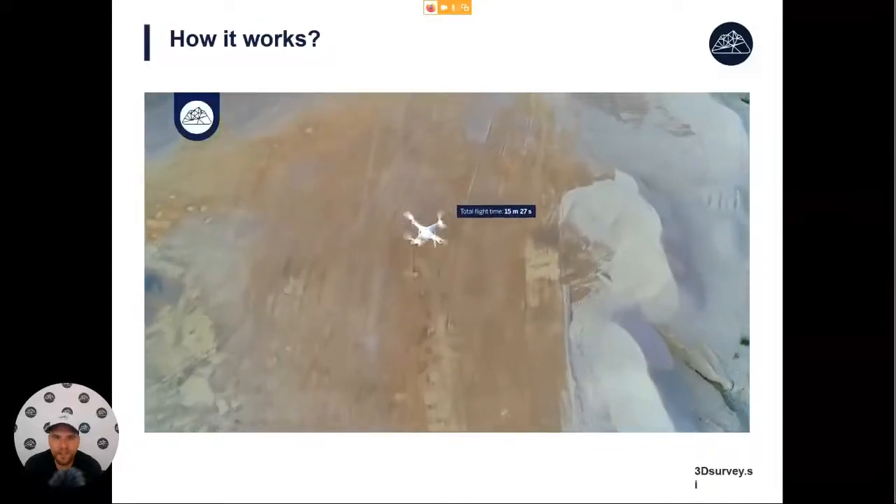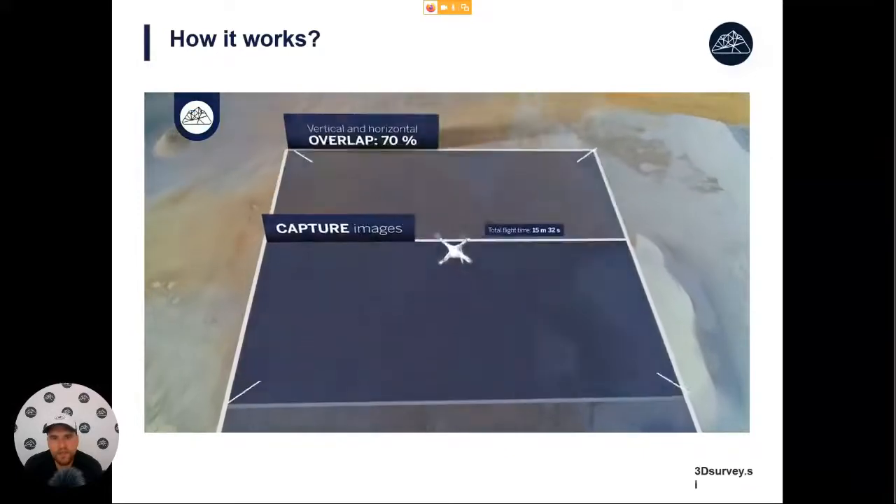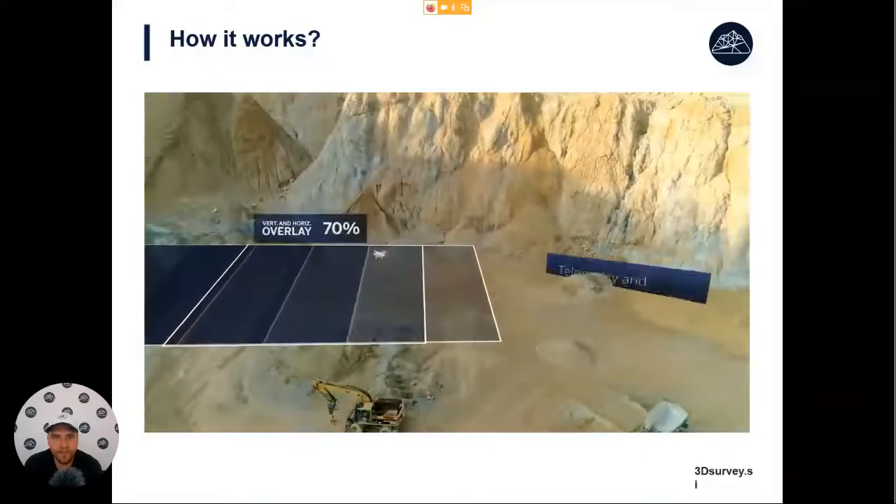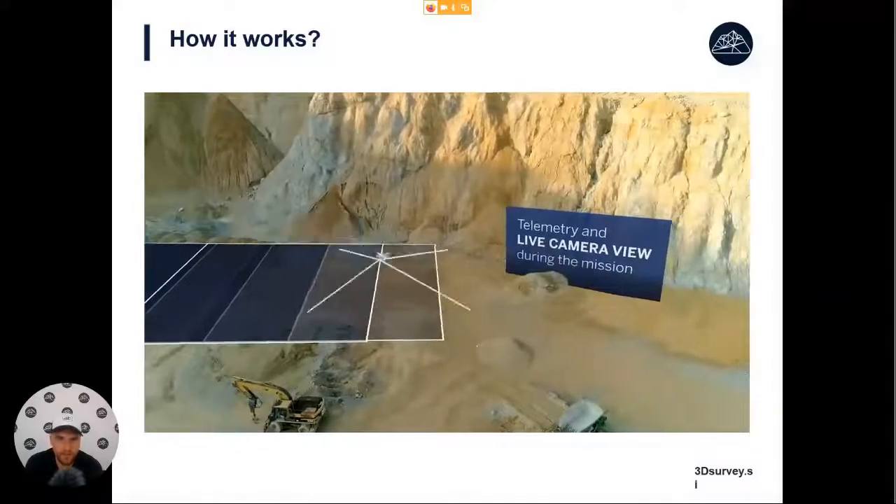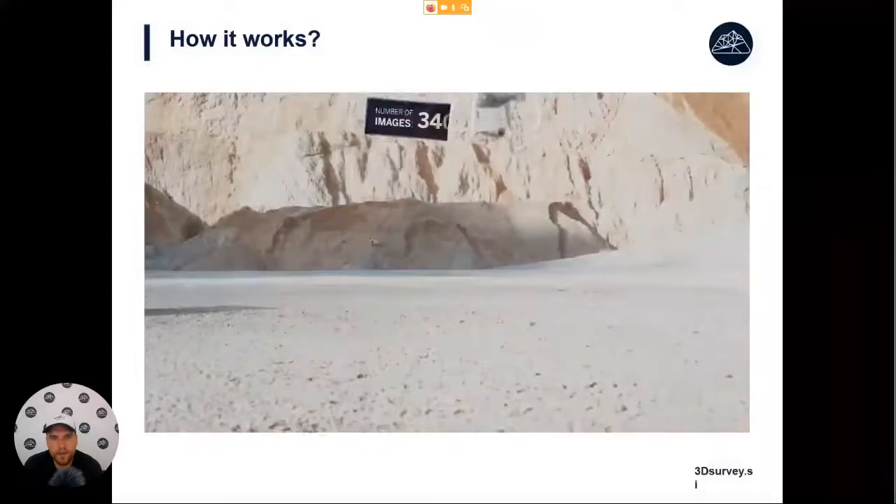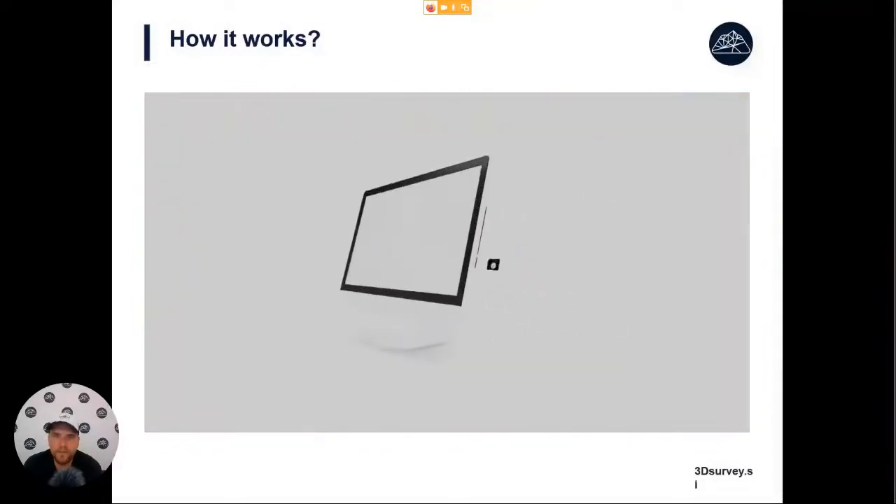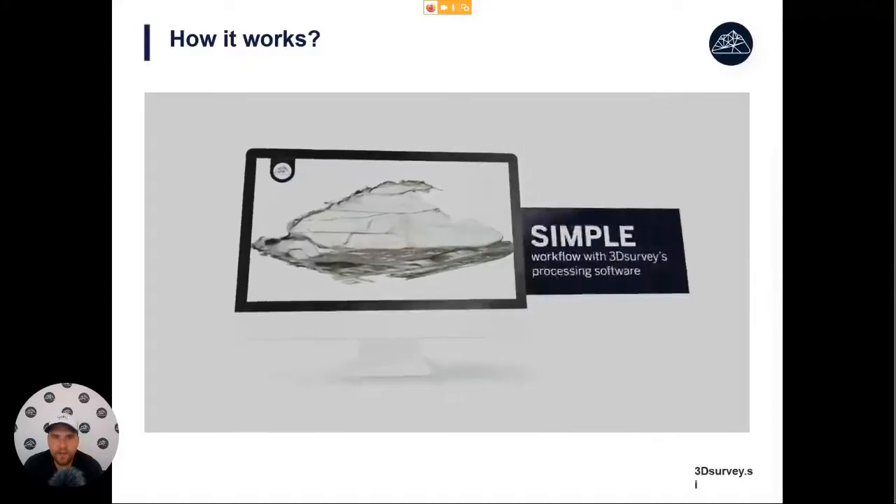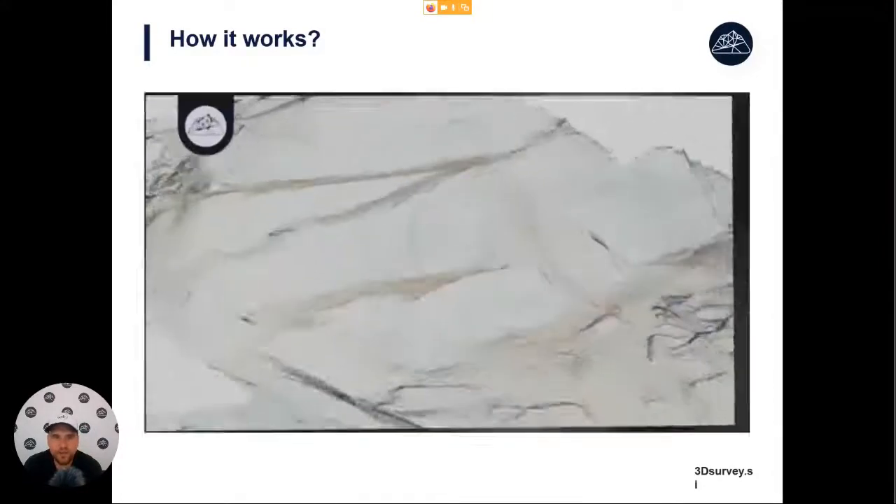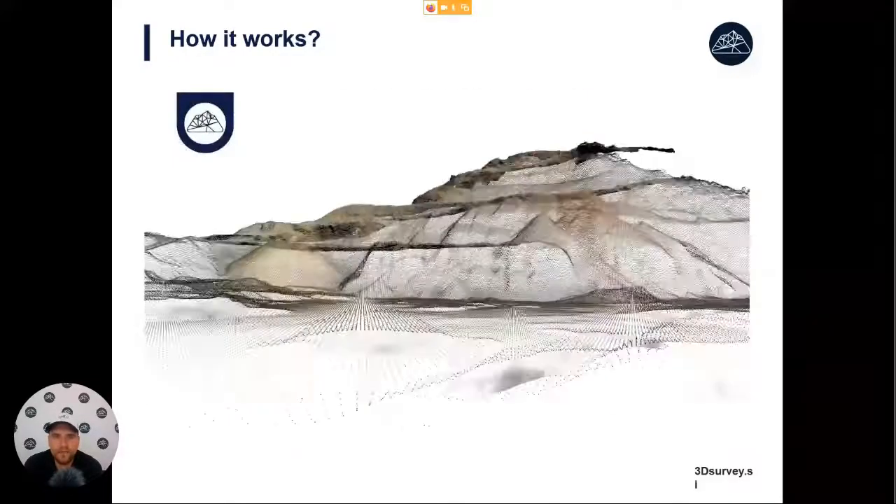After we are done, we just press upload the mission. We press a button and the drone will take off. In 15 minutes' time, it can cover an area of 500 by 500 meters. So that's pretty good. Or it can map a distance of road of more than 1.5 kilometers. After the flight is done, we get a lot of images. These we transfer to our PC where we process them and we get some final results.